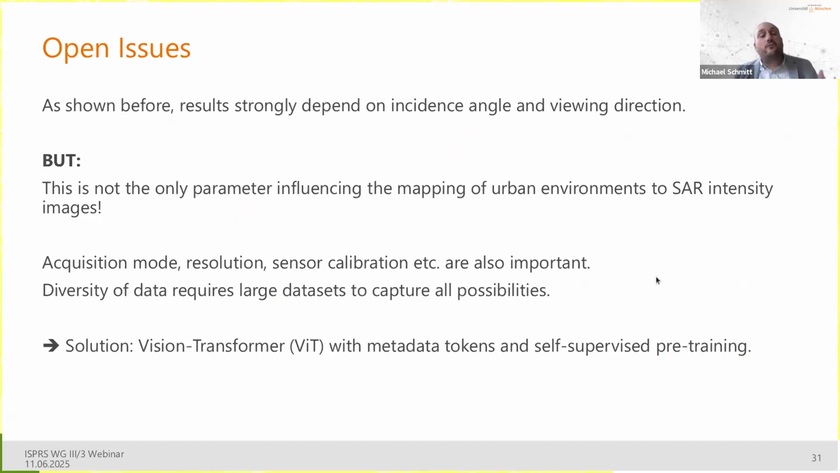Why did we do that if the other models work already quite well and if the U-Net is so good? Well, as shown before, results strongly depend on incidence angle and viewing direction, but these are not the only parameters influencing the mapping of urban environments to SAR intensity images. Also acquisition mode, spatial resolution, sensor calibration in terms of gray values, etc. are also very, very important. And if you really want to train a globally applicable model that can deal with any SAR images, you need a huge diversity of data in your training set. And that also means you need really huge data sets to capture all possibilities.